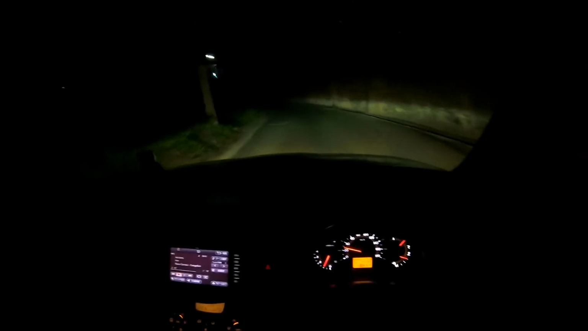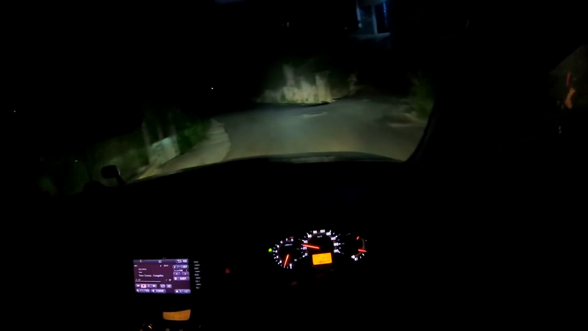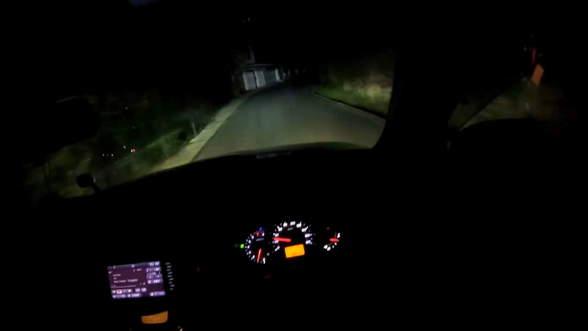Right now we are on low beams without the stock bulbs. I'm gonna put the fog lamps on first. Oh, actually they're nice and bright. And I'm gonna turn on the high beams, which is not that bright. It does the job, but it's not that bright.